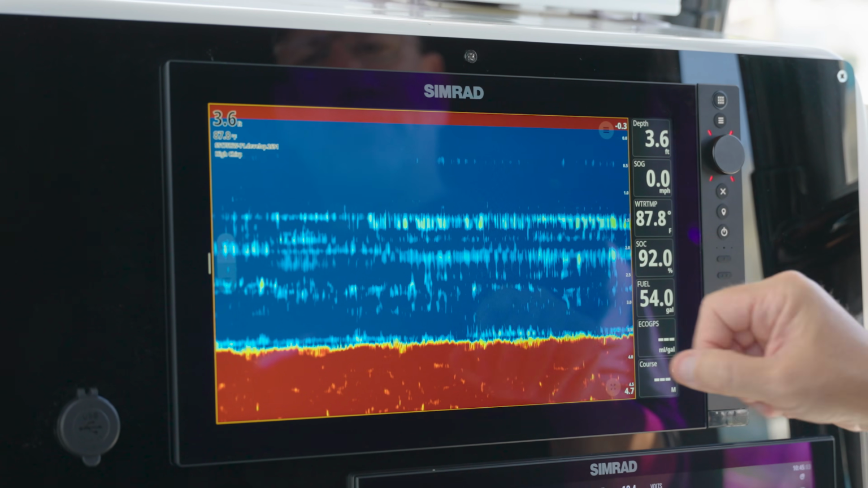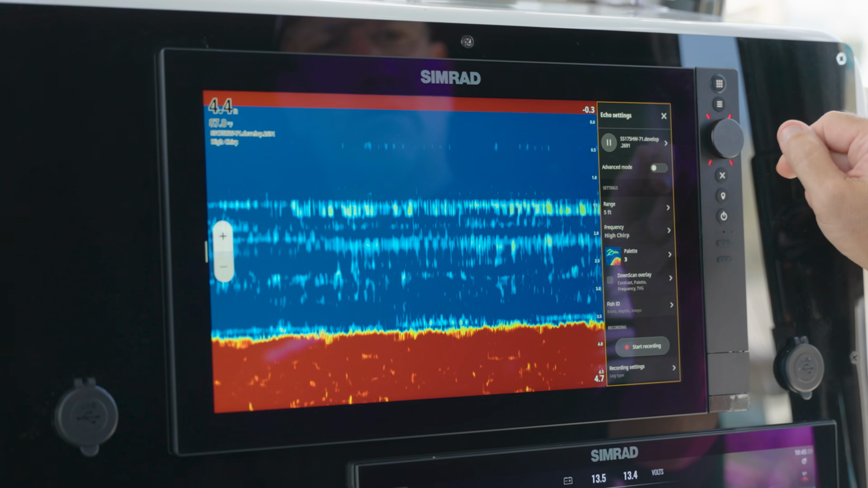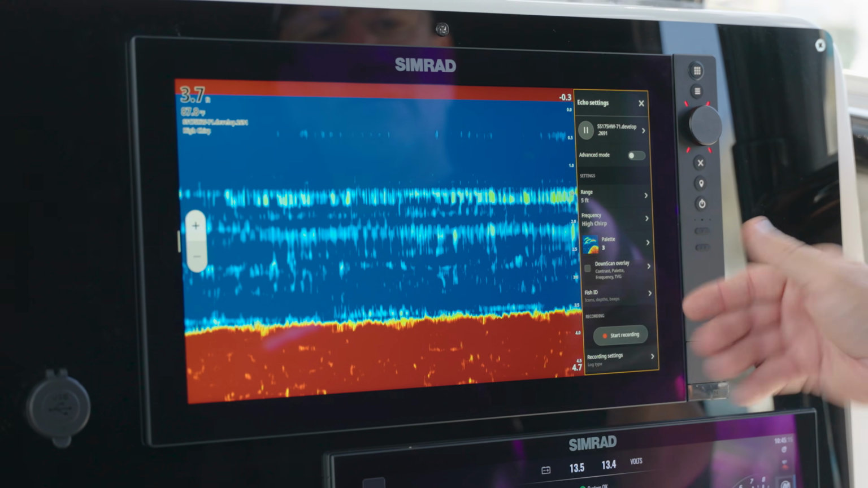To come in and get into your menu, like any other app that we have, two ways we can do it. We can either use our app menu button here, or we can use our app menu button on the touchscreen. This brings us into Echo settings.